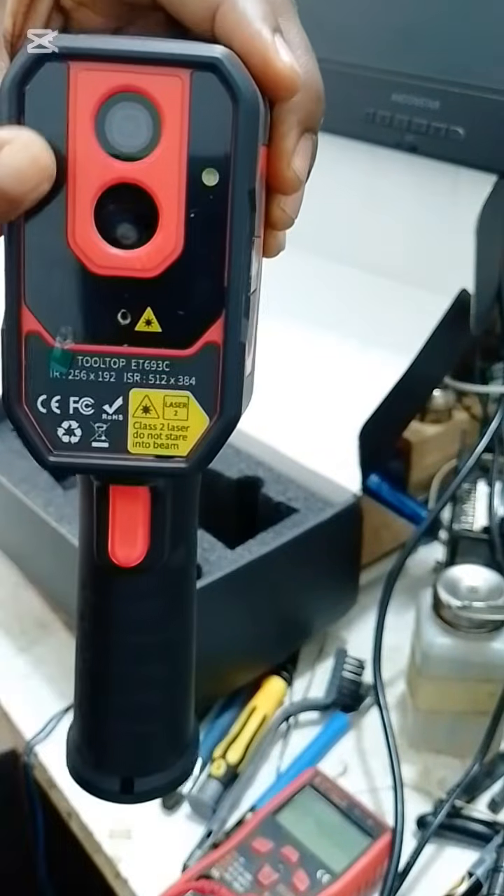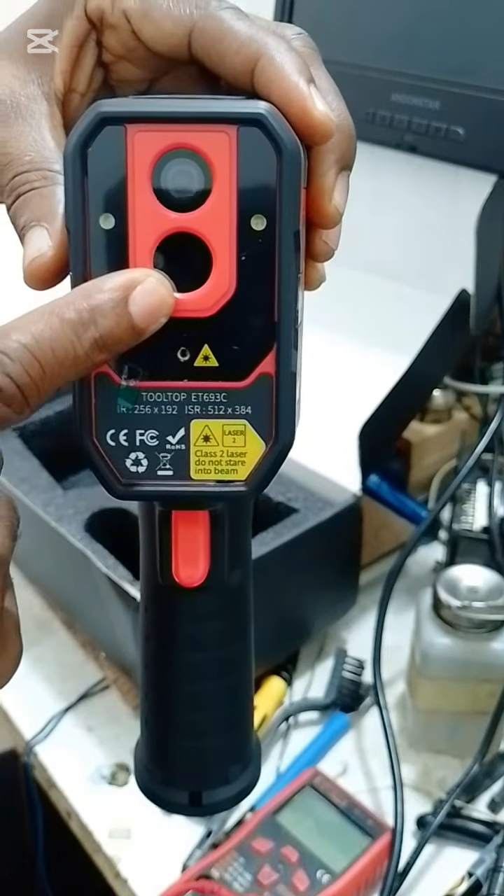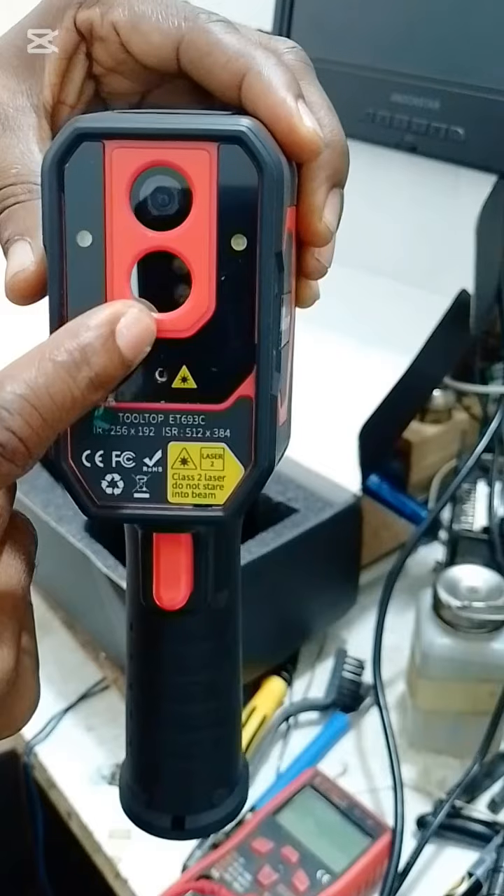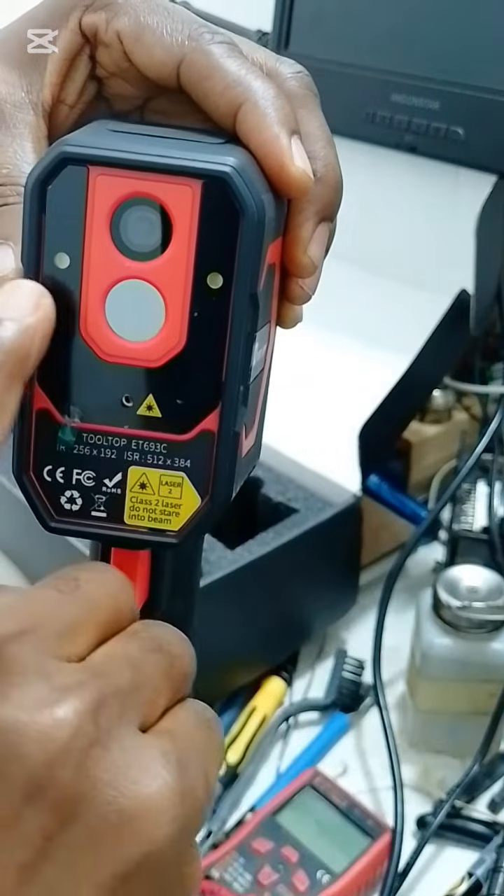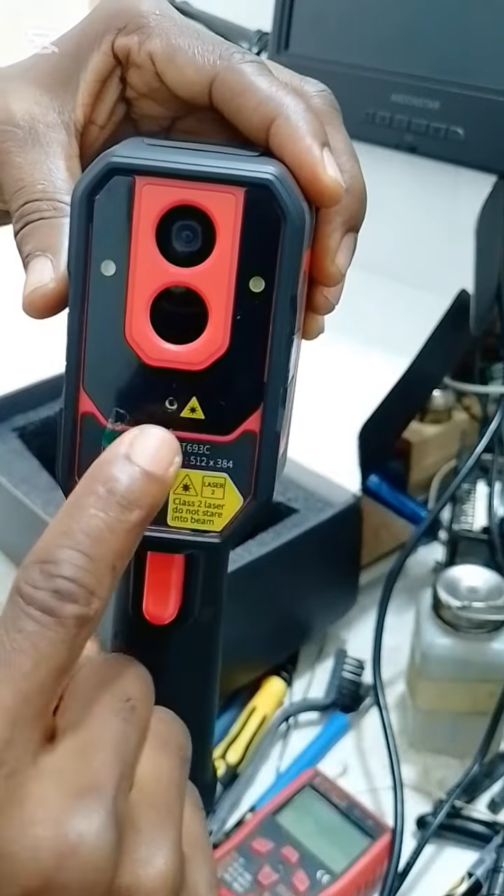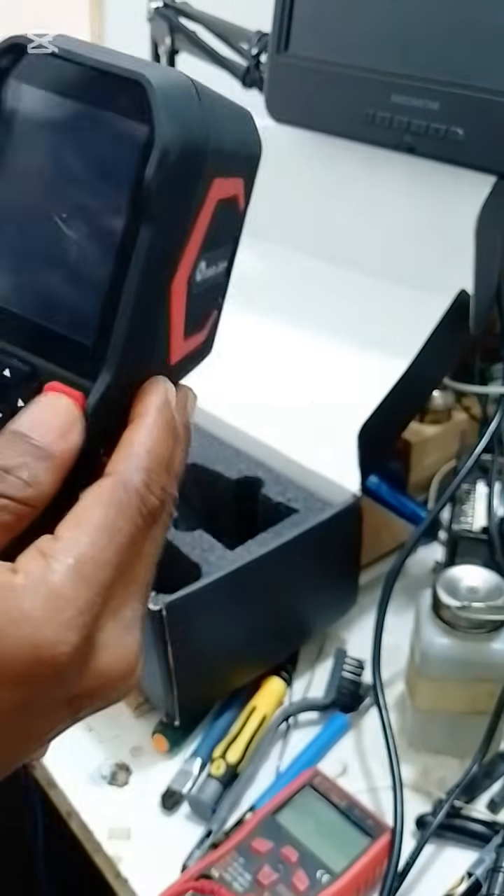Then as well we have the visible camera and the infrared lens here. We equally have LED here, two LEDs, one here, another one here. Then we have the laser pointer here. So let's turn on the camera.